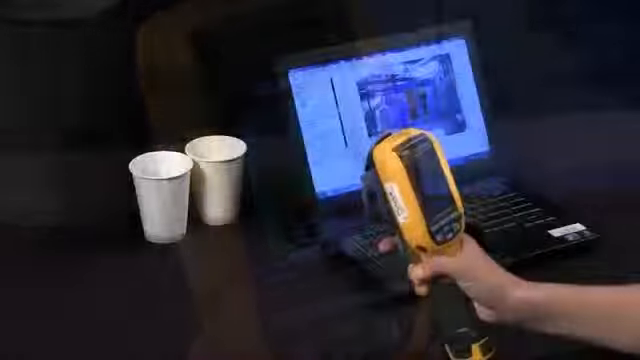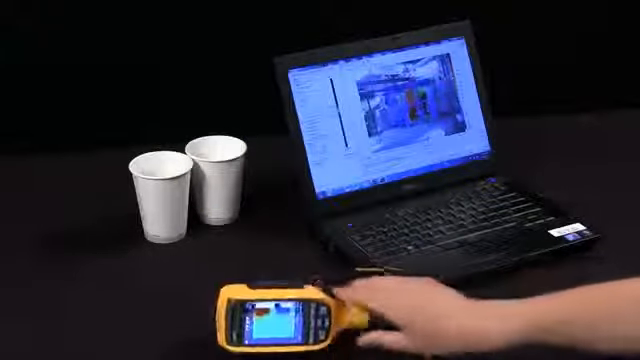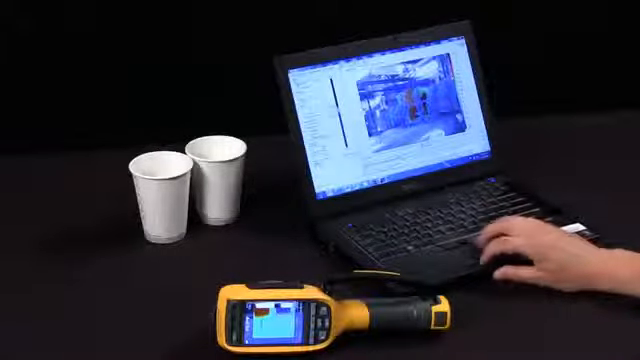Quick and easy. Now if I take this camera and put it down, you can see that we've discussed the blending of the digital and the thermal image. In the software here, we've got a perfectly focused image. This is an example of a chiller. I'm in full infrared, and I'll go ahead and take it out of picture-in-picture.